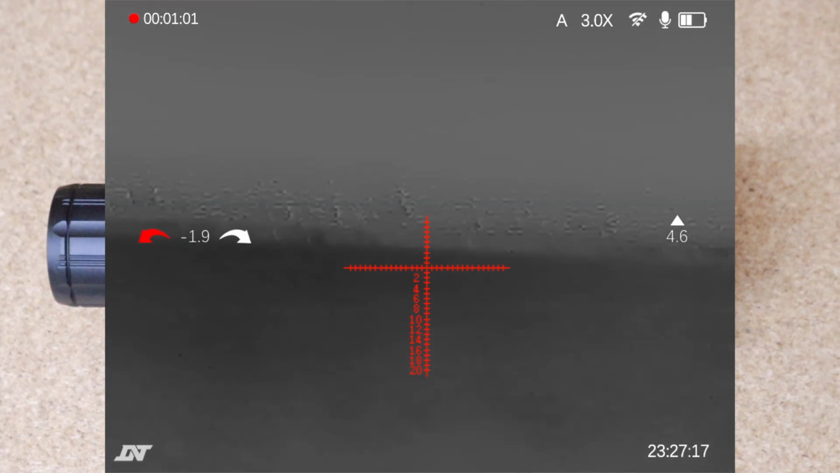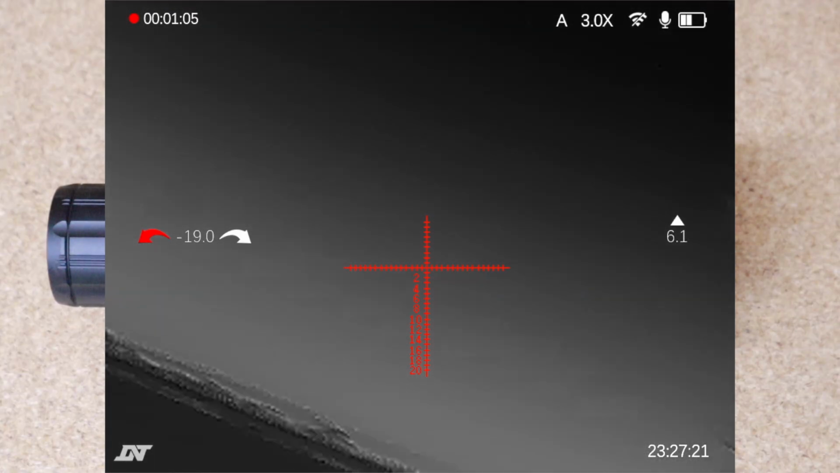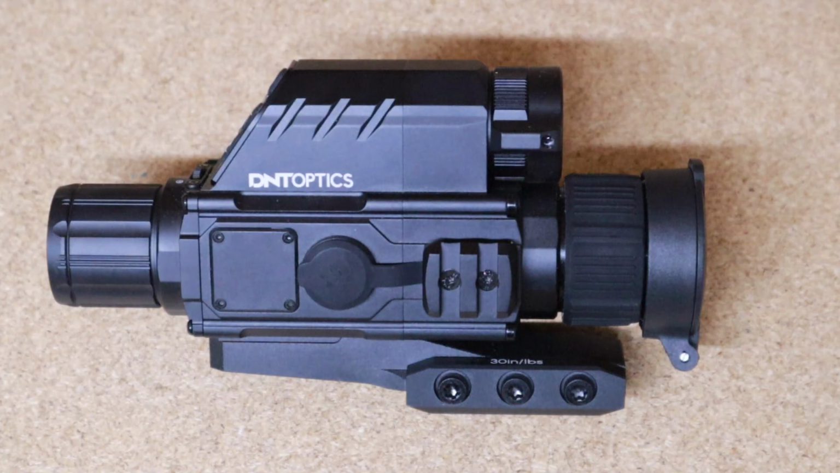This is a hell of a lot better. Having said that, it is a bit pixely. It is a bit like playing a Nintendo game where you can't really tell everything about the animals, particularly when you've used 640 sensors, then you go back to a 256, you really do see that the image quality is quite a bit different. Having said that though, I can still identify the targets, I can still shoot the targets.